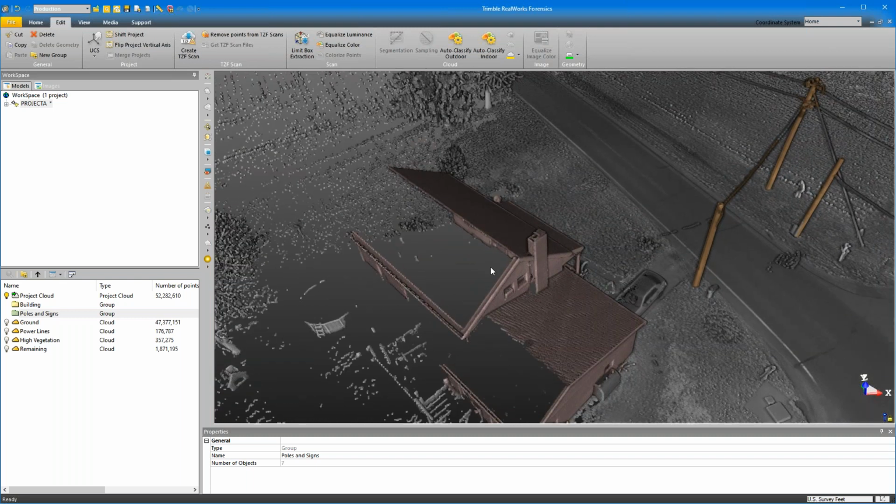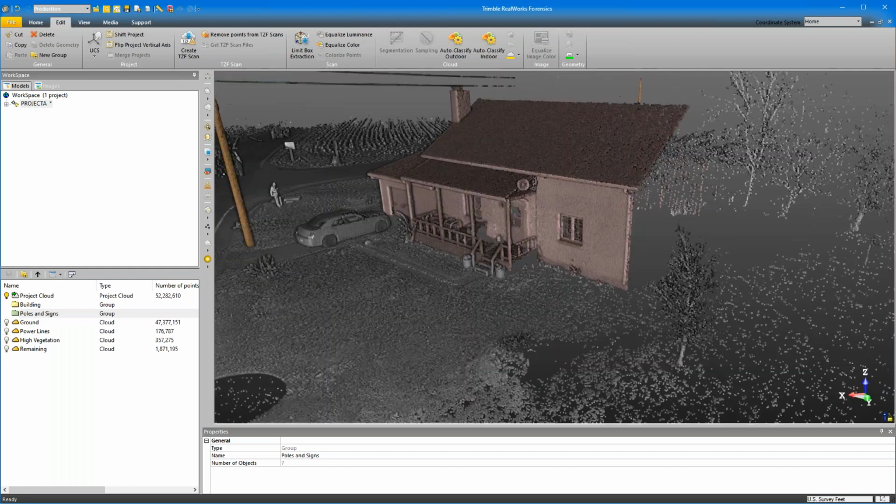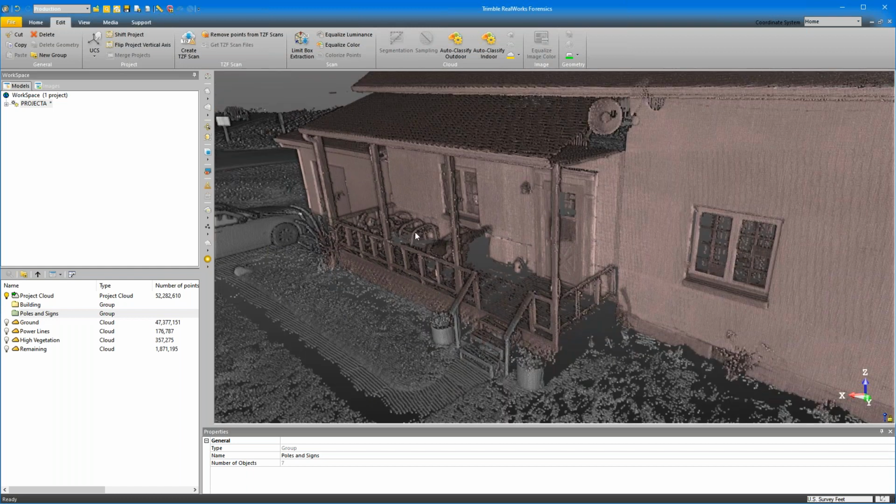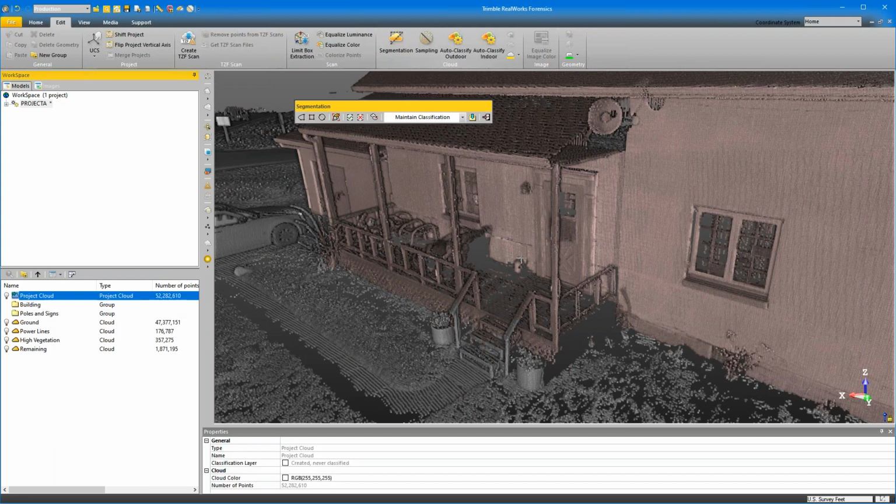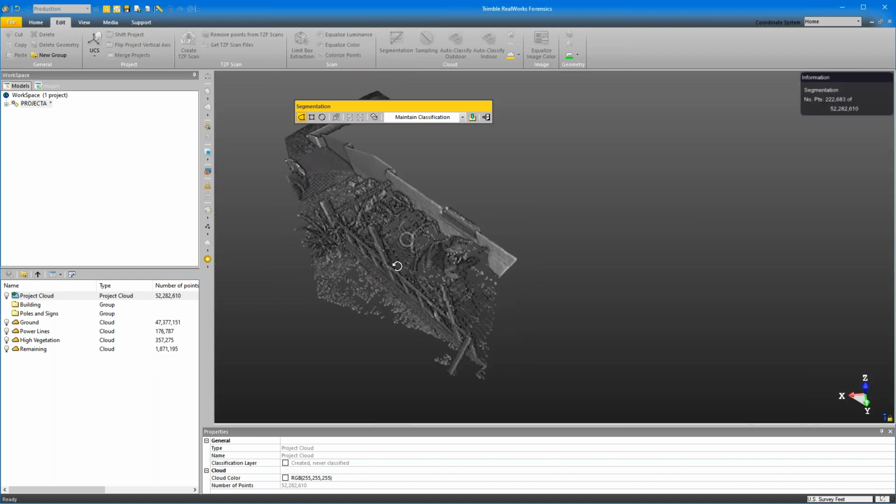Now, I used to use the limit box a lot when I was doing point cloud cleanup. However, what I've begun doing now is if I wanted to grab something on this porch, what I will do with my project cloud in my segmentation, I'll start just from this view, and I'll just do a rough box around it. I'll select I want that in.